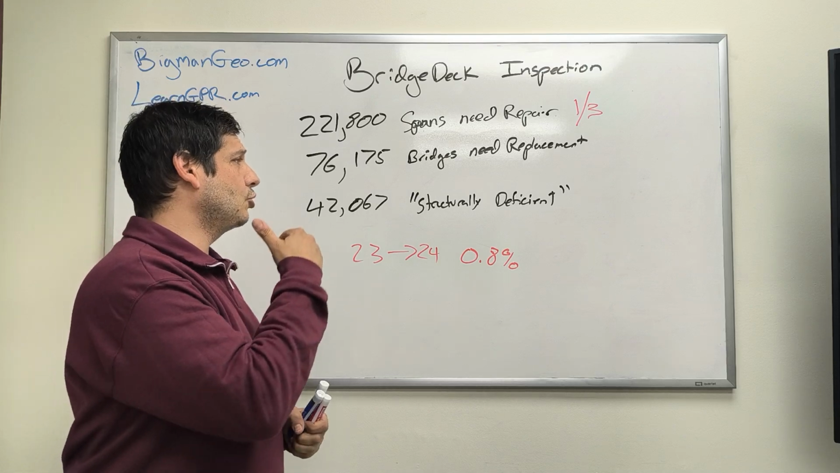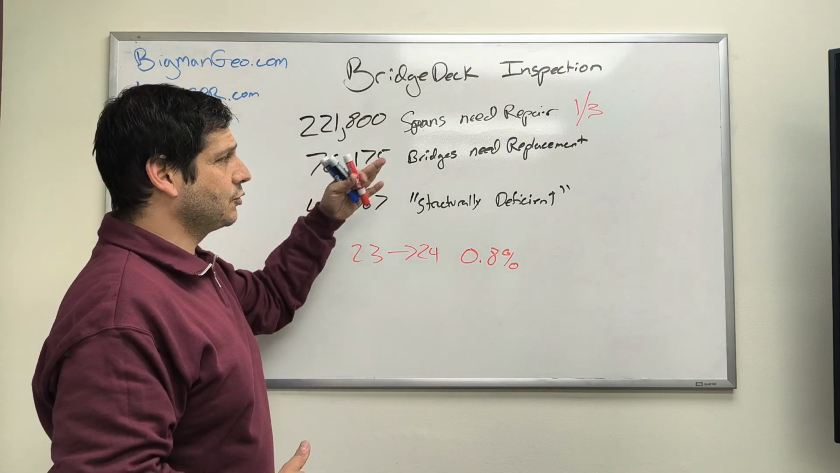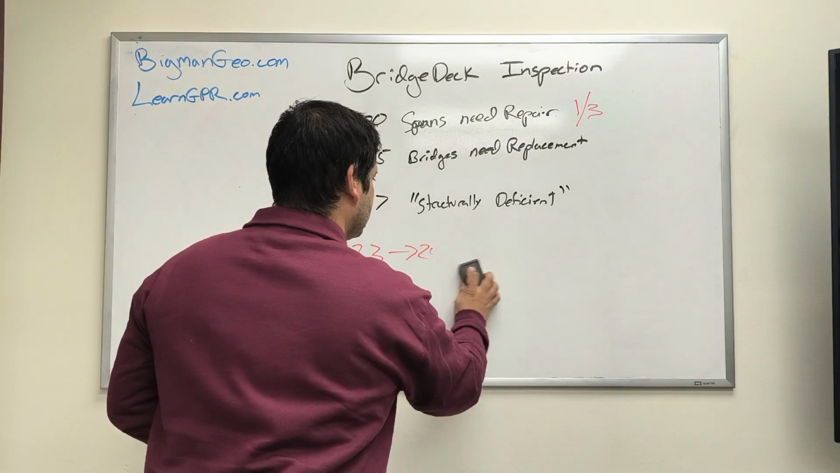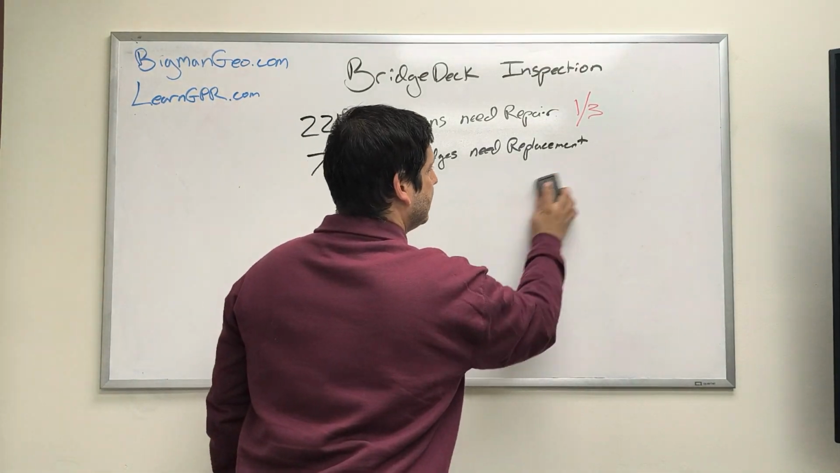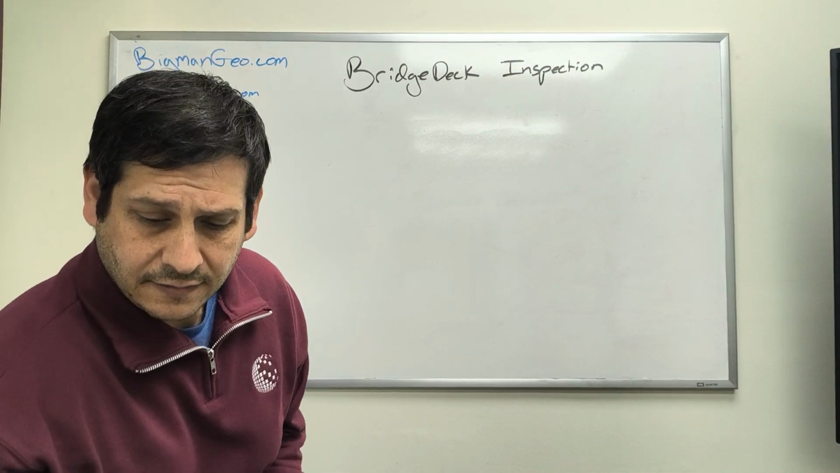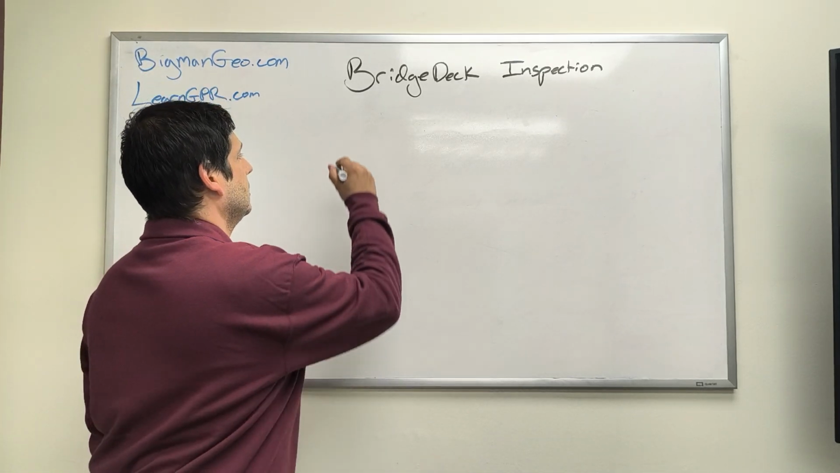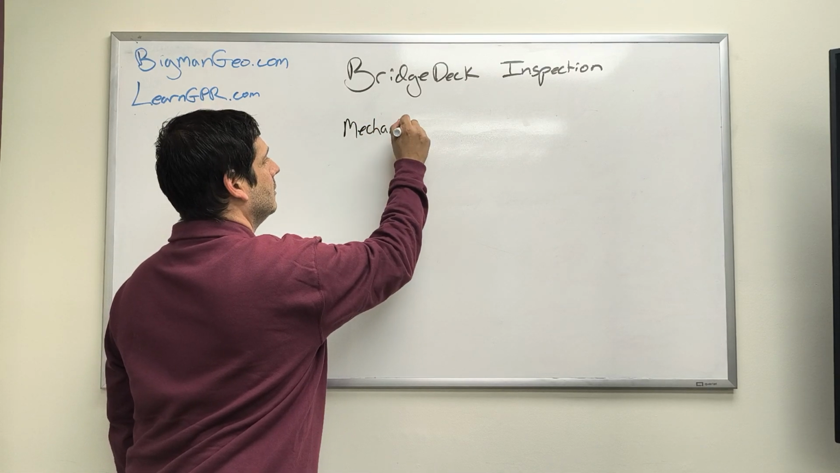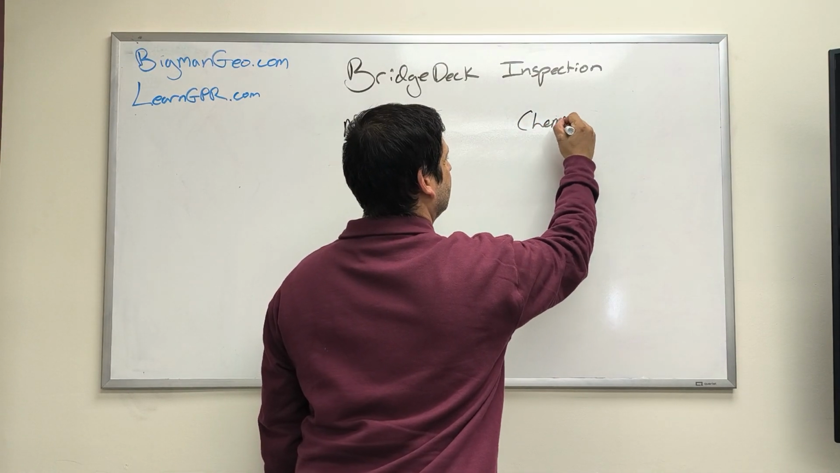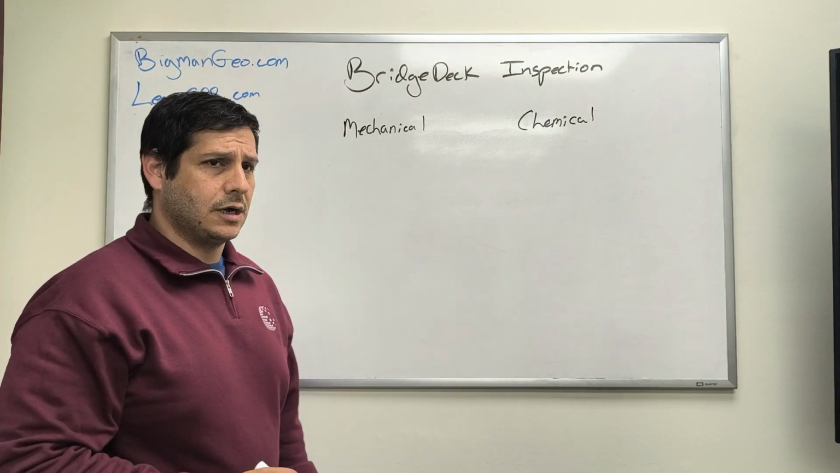So what are the potential problems that bridges face that require them to either need repair, replacement, or are defined as structurally deficient? There's 2 main categories of defect. The first is mechanical, and the second is chemical. Now, there's a long list of each of these, but I'll kind of give you 2 of each.